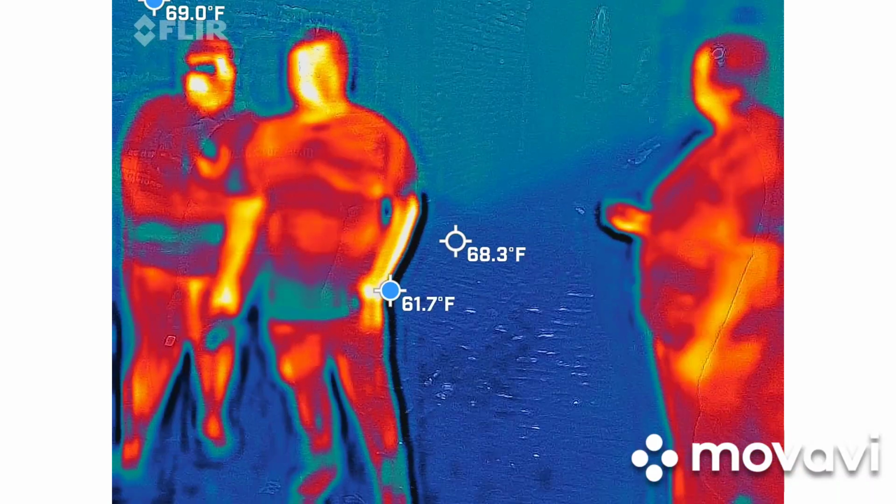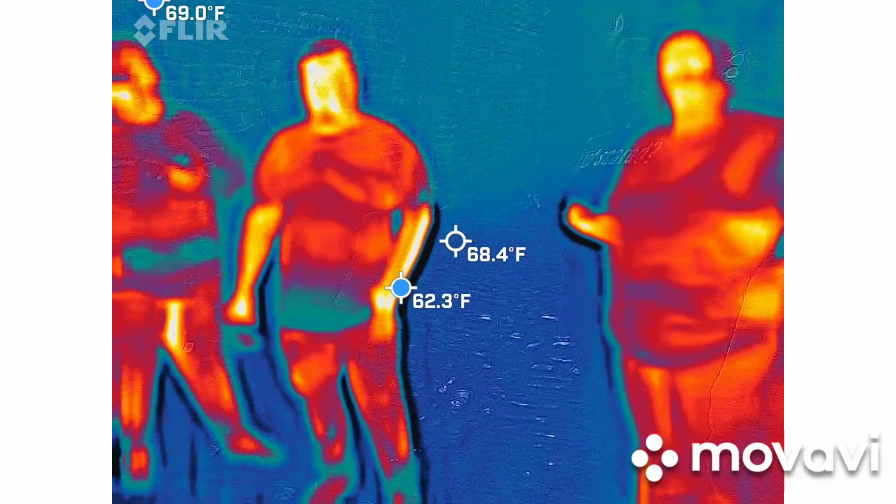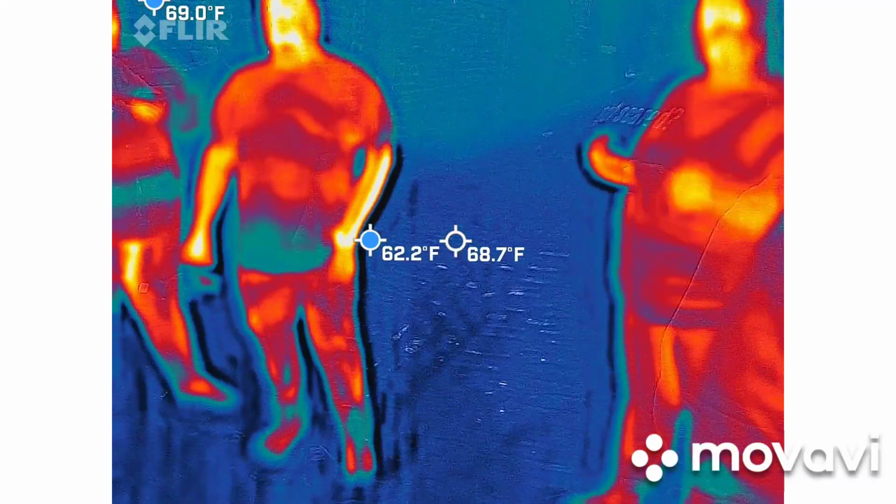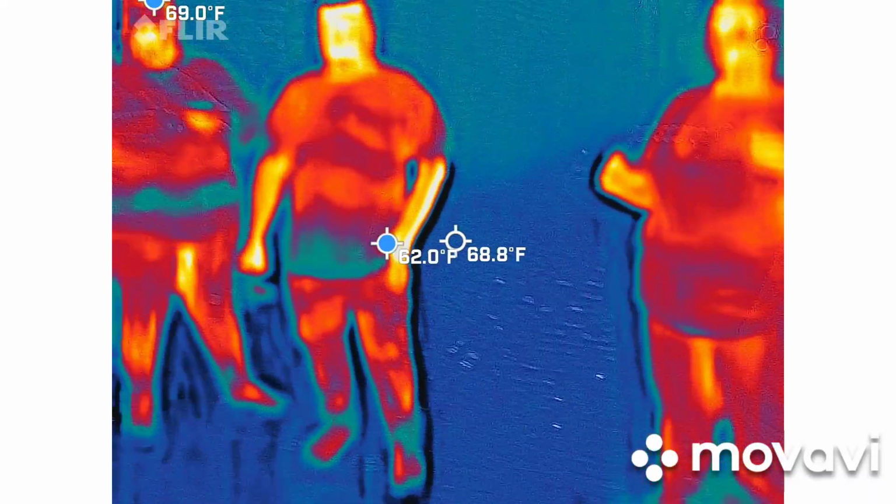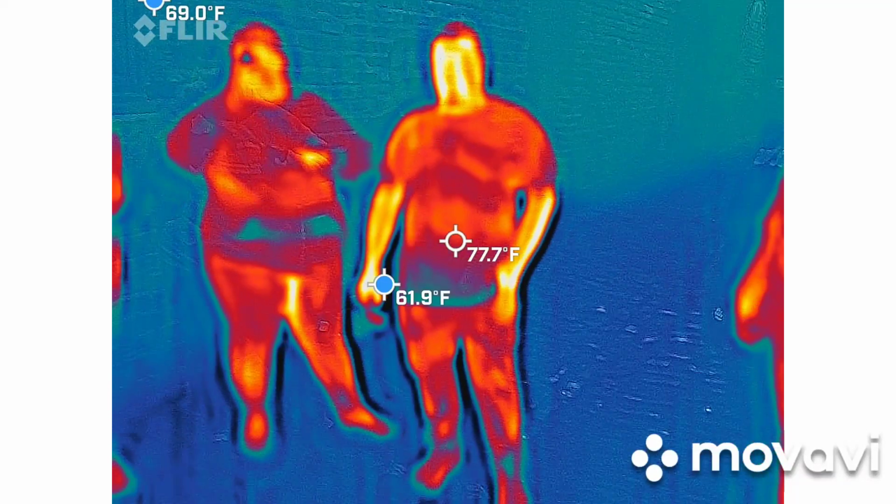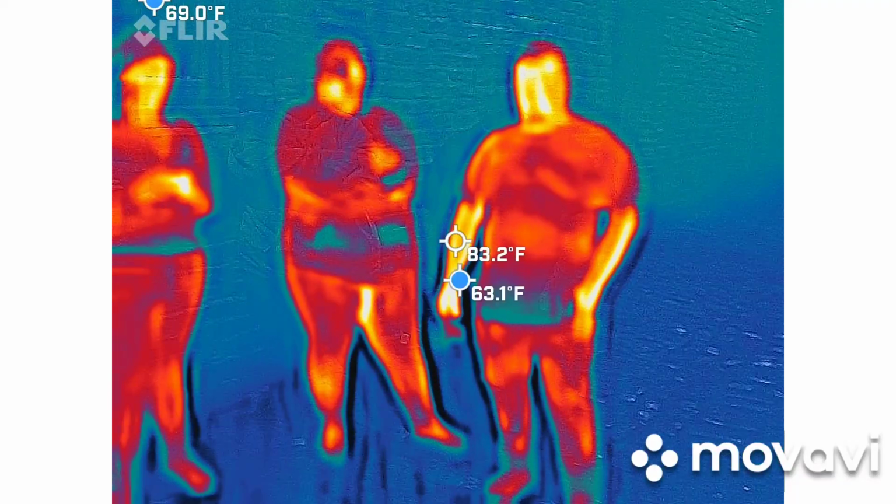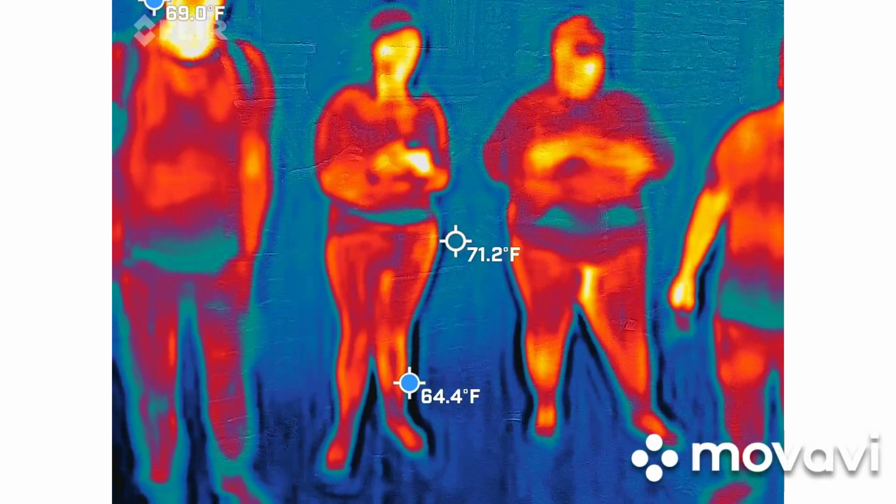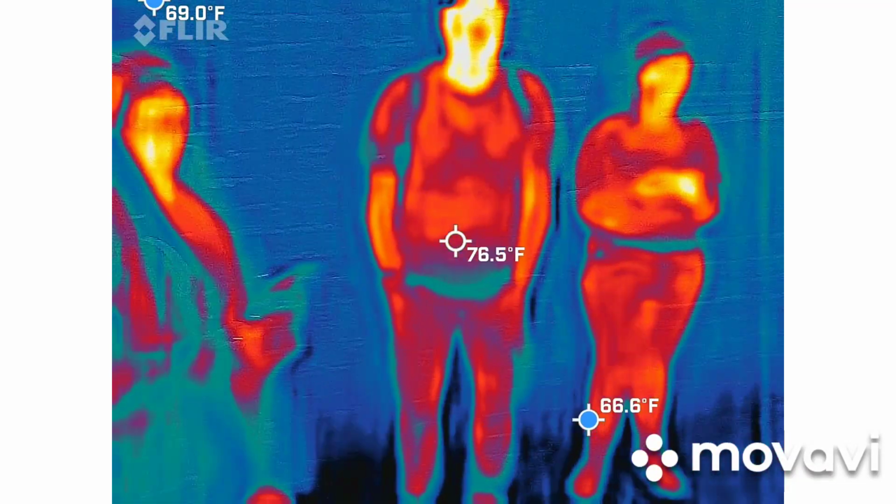So what's really weird is I'm seeing you got scared on the camera, but everybody else, I don't see any other label on their shirt. Probably because yours is screen printed. That's kind of funny though, because it's scared. Yeah, that's really interesting.